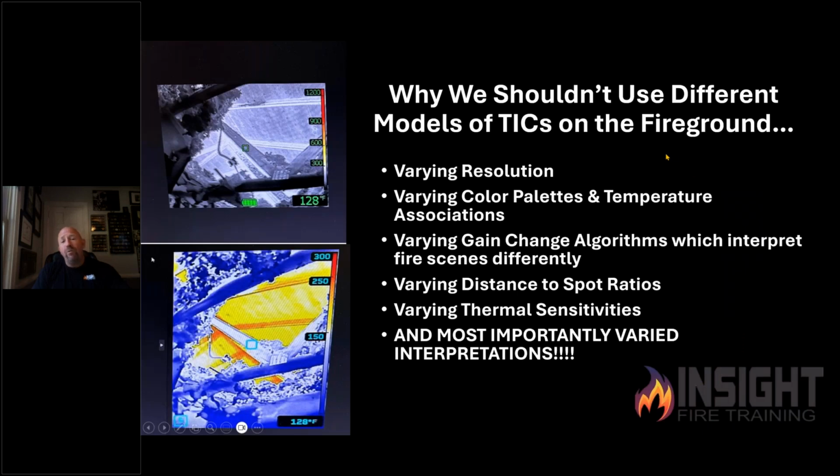And why should we take all this data and go back to our fire department and say, hey, chief, we have 5 different cameras on our fire trucks. Maybe that's not a good idea. And you're like, why do you care? Well, we don't have 5 different types of hose all in the same pre-connect, because when you put all these cameras together on one fire ground, here's where you end up with varying resolution, ages of pixels and programming, varying color palettes and temperature associations. In other words, they're not going to show the fire the same.